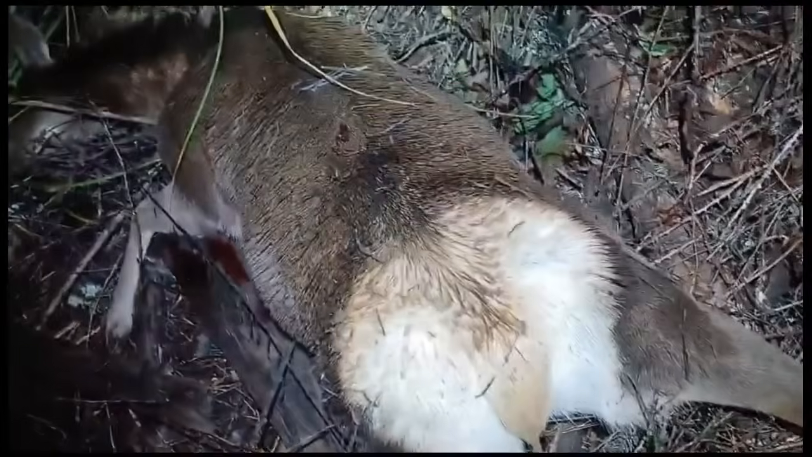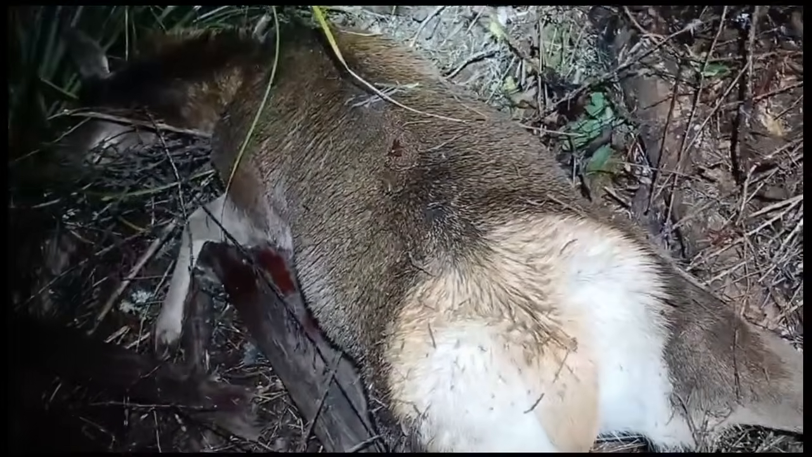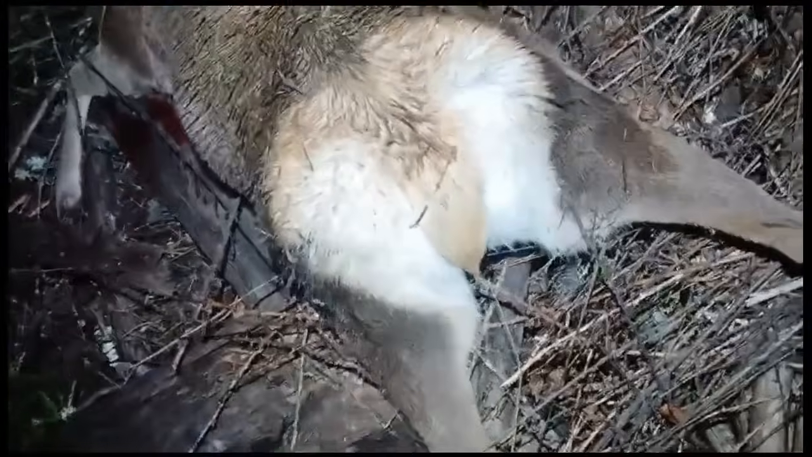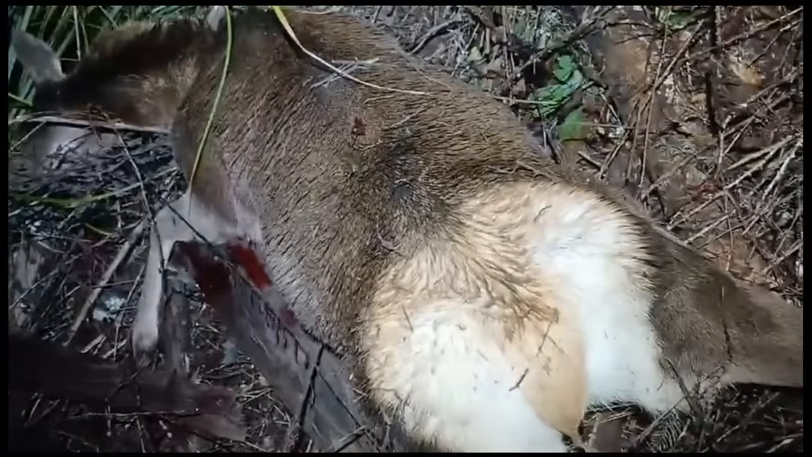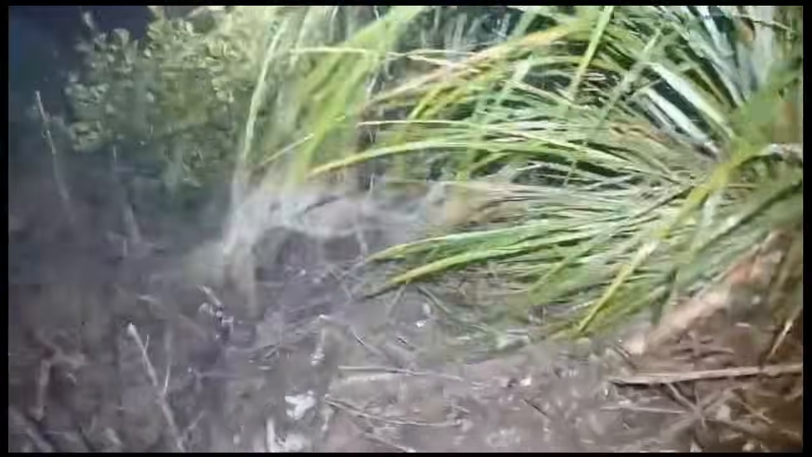It's going to be a bit of a drag getting her down there. Luckily it's quite steep, so most of it will just be rolling her down over that cliff there. It's a bit of a cliff, and hopefully get her on that same track as the other one. Yeah, quite a big hind. There she goes.